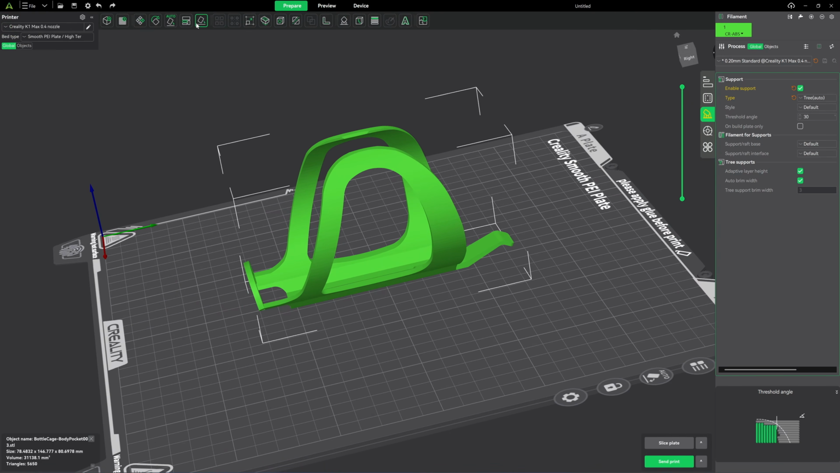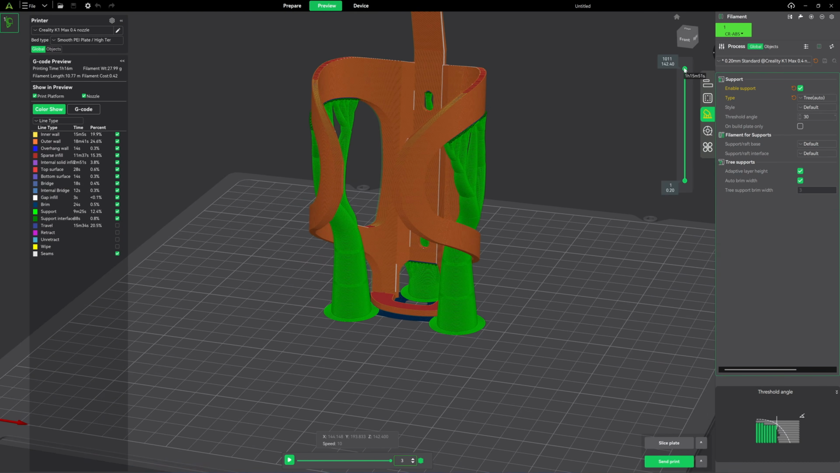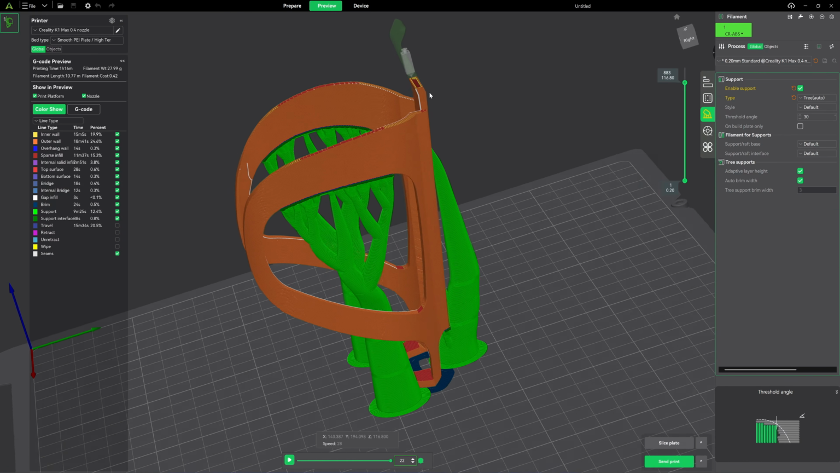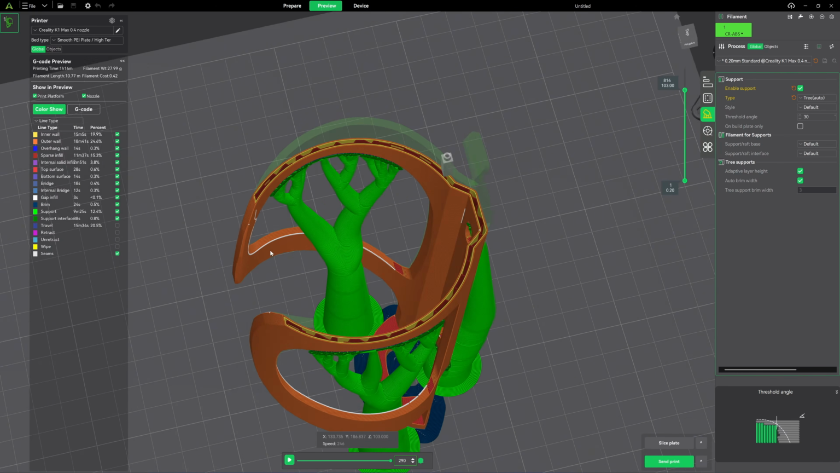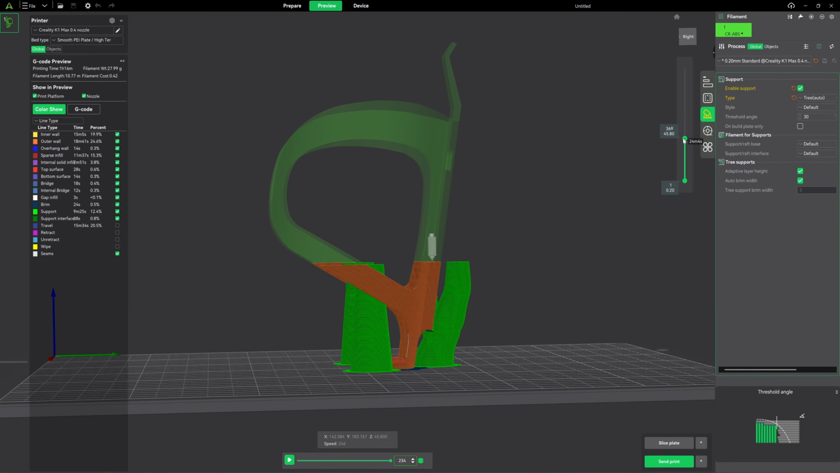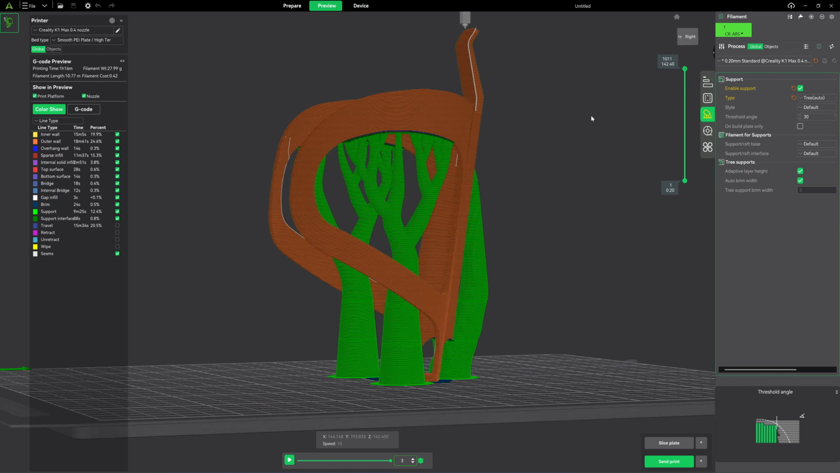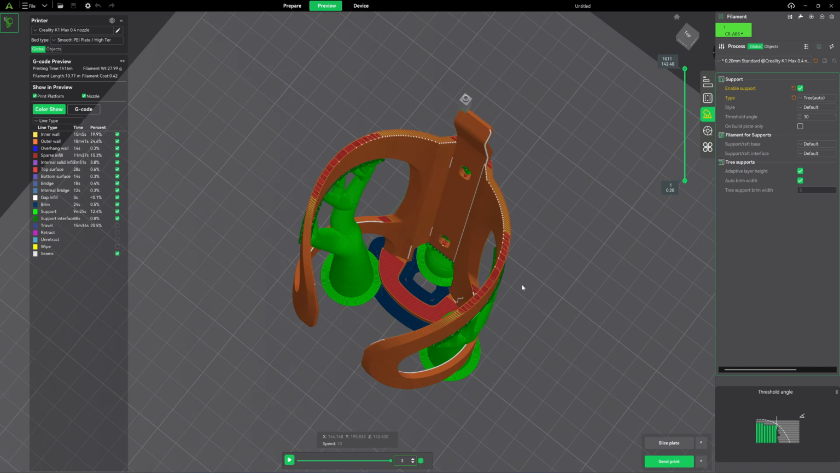Let's try this. Slice it. This will be 1 hour of printing. The grip here won't be as strong, but the cage holder would be stronger if I print in this orientation. And the lower part can be printed without support. Not much of the support, I guess. Okay, so I think I'm gonna print this in this orientation.